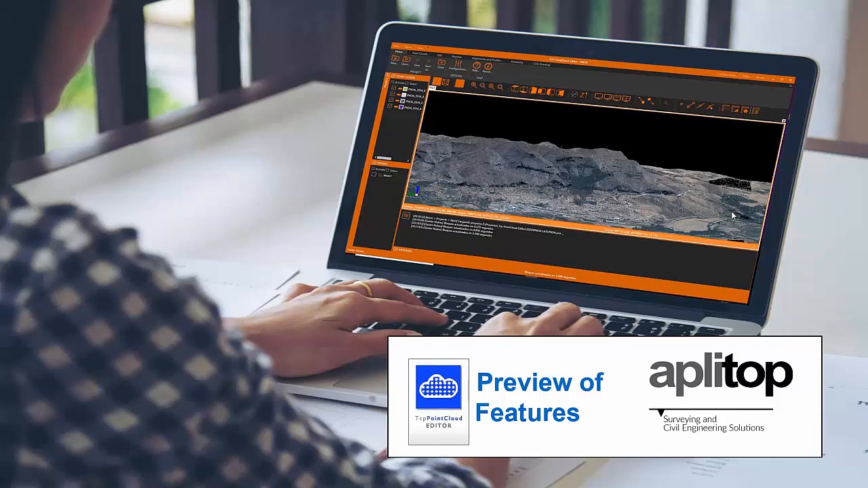Yes. Okay, hello. I'm Jorge Cabanas, software developer at Appletop, and I'm going to show you a short presentation and a few videos that demonstrate the features of TCP Point Cloud Editor. Some parts are cut or accelerated due to time needs. So we start the presentation.